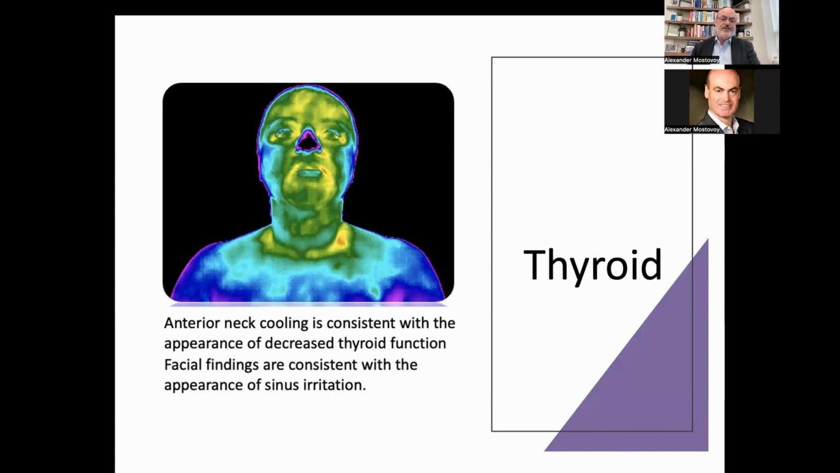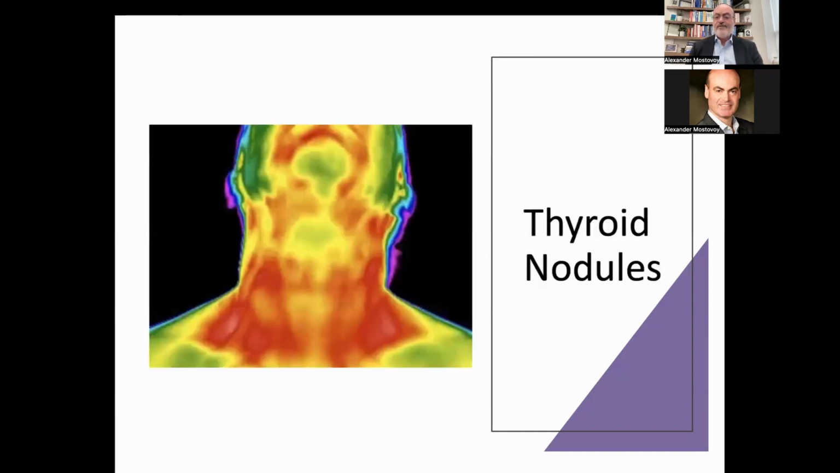In this particular case, this patient also may have some sinus irritation, but we're just going to stick to facial and dental imaging. What I find very interesting is that in many cases I will pick up things that look like, I don't want to say thyroid nodules, but things that make me think that most likely this is a hot nodule.